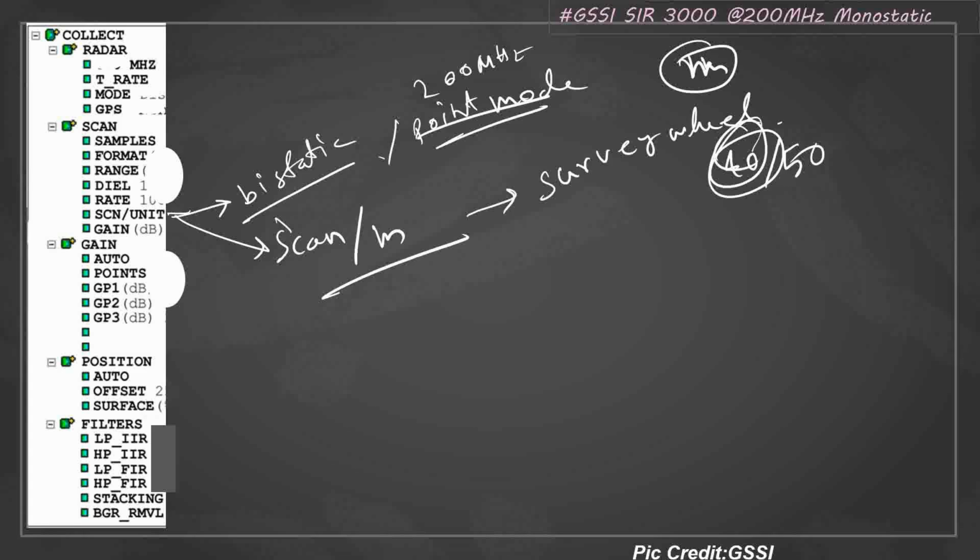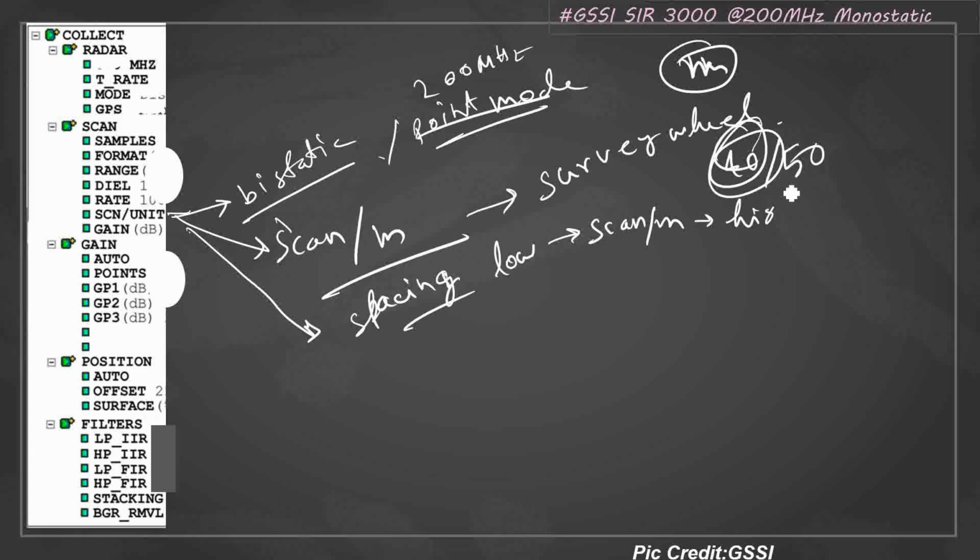If the spacing is low or less, then scans per meter should be higher. Got it? Suppose this is 1 meter, you would be doing this much of scans.